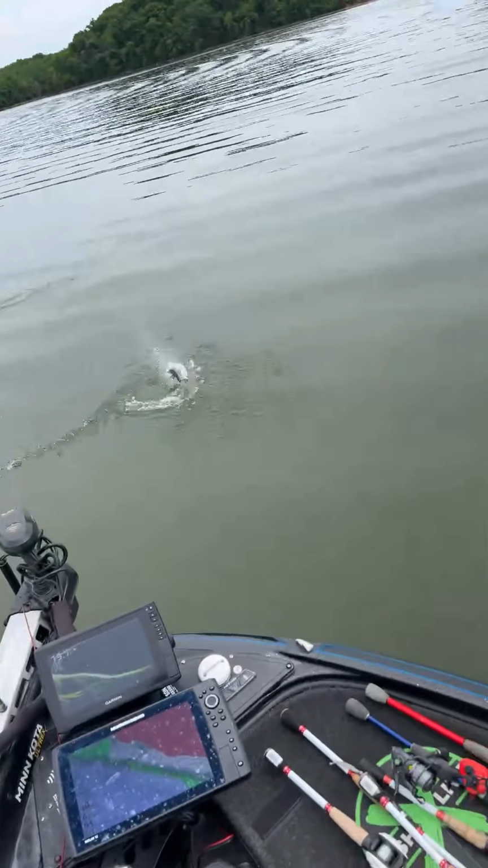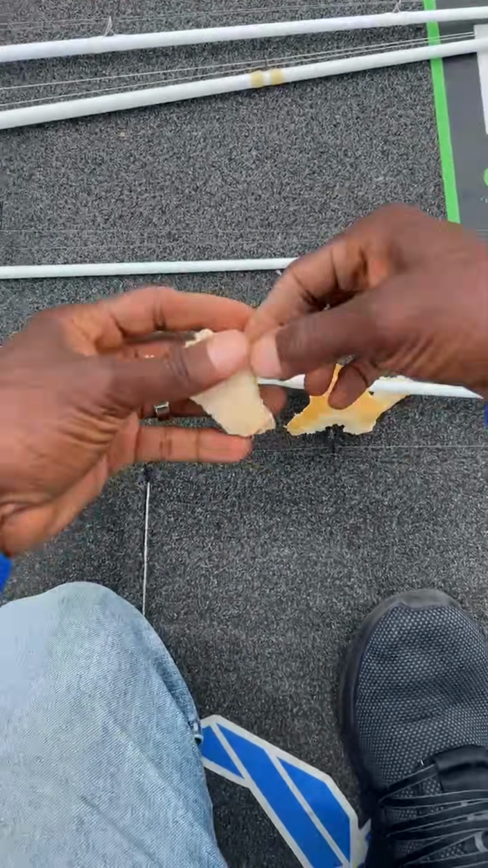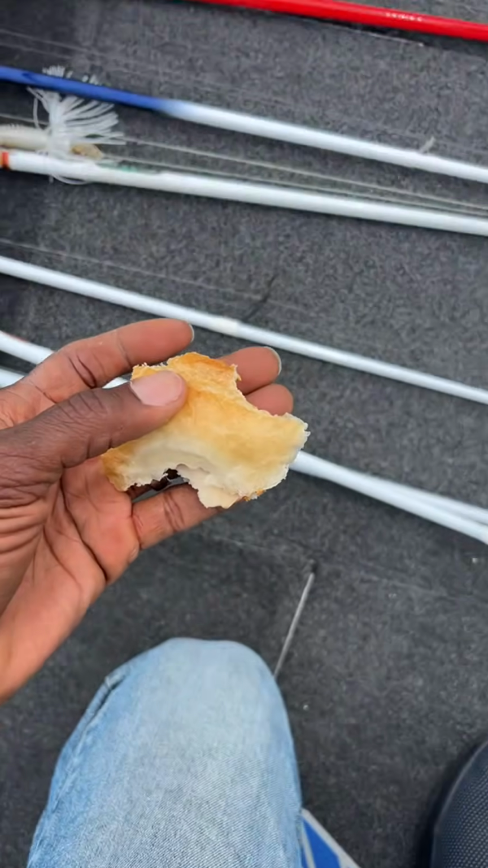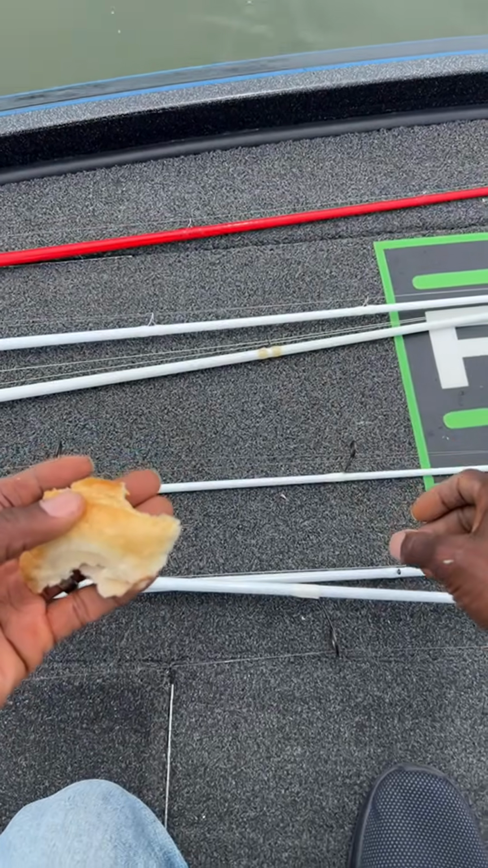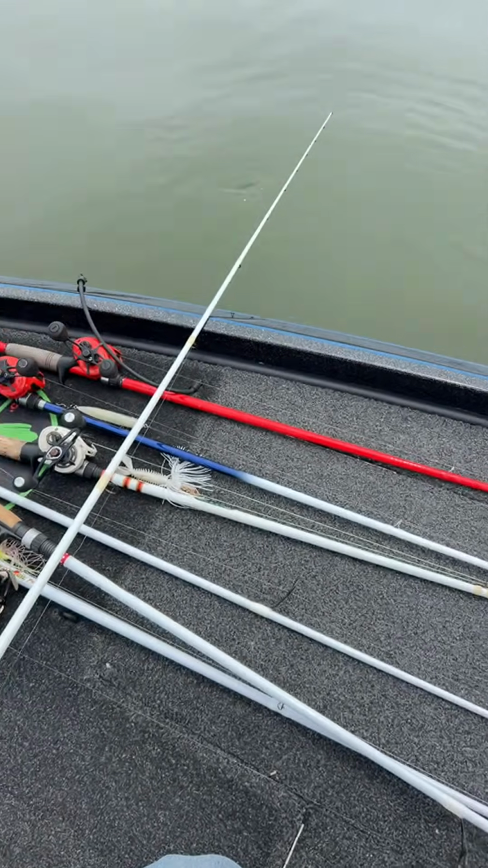Oh my goodness, guys, I got a fish on there. Look at that. And he came off. Man, dropped my sandwich. It's a 3-second rule, right? When you're on a fishing boat. Isn't it a 3-second rule? Shout out to Polish bass racer in the chat.